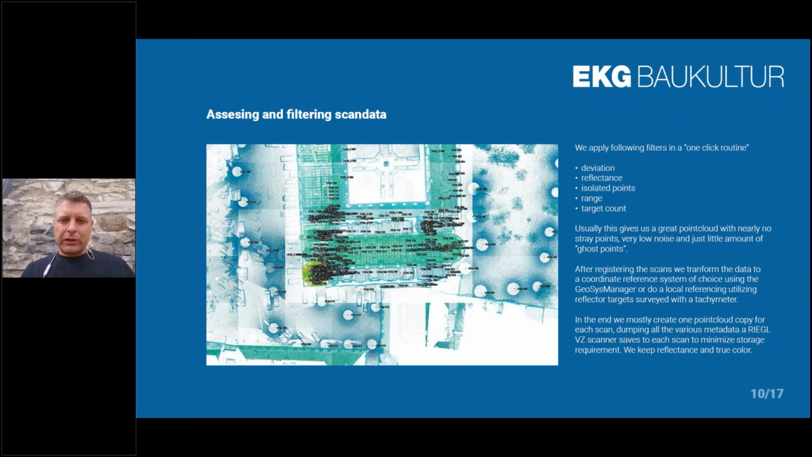These scanners give you a lot of measuring values that you can use for visualization and filtering. We can even show a wet wall compared to a dry wall as a very simple example. That's cool about these scanners as well.